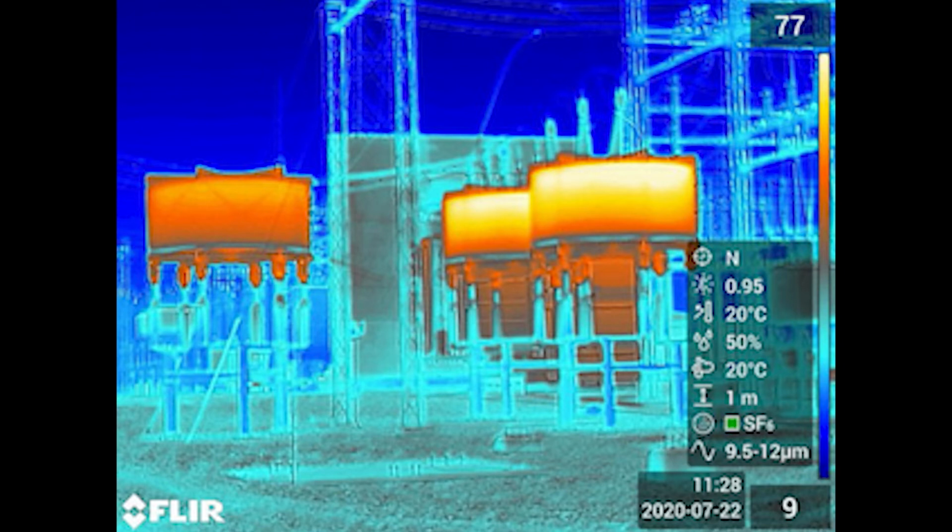We had the operator check the load on each reactor, and they were all loaded relatively equally. There is about a 20-degree differential between them. Not a cause for concern, but the operator will monitor them, and we will document the difference and compare this baseline image with future images to determine if a problem develops.